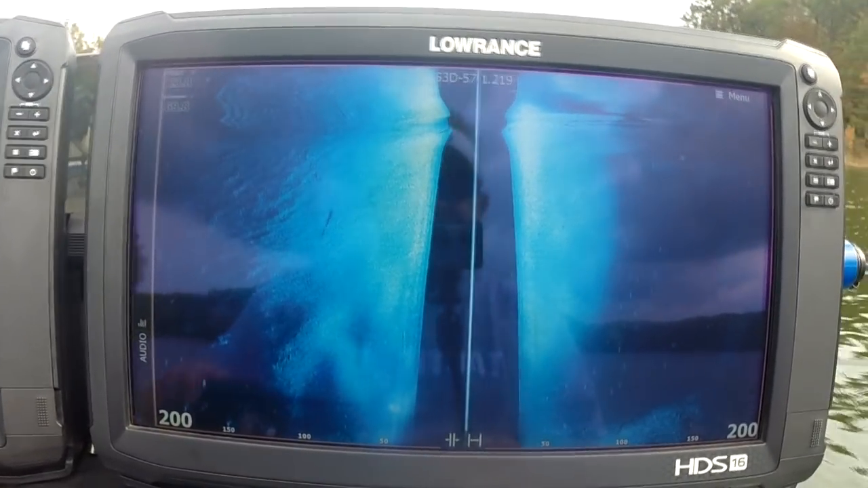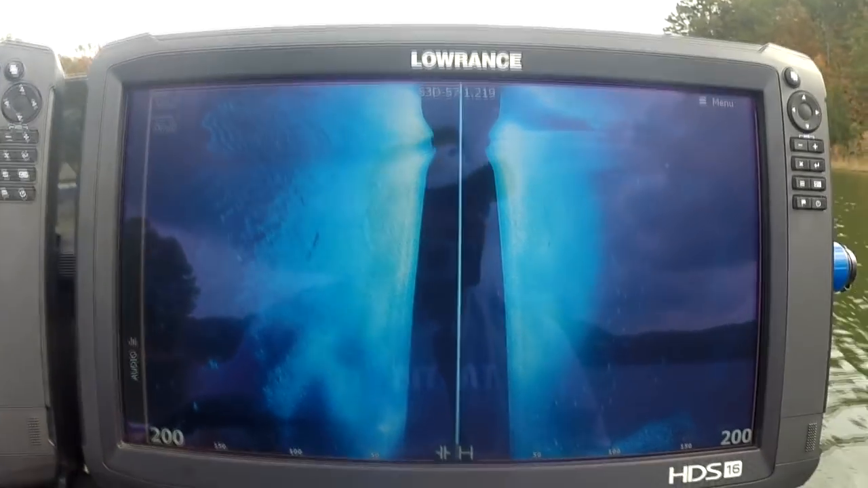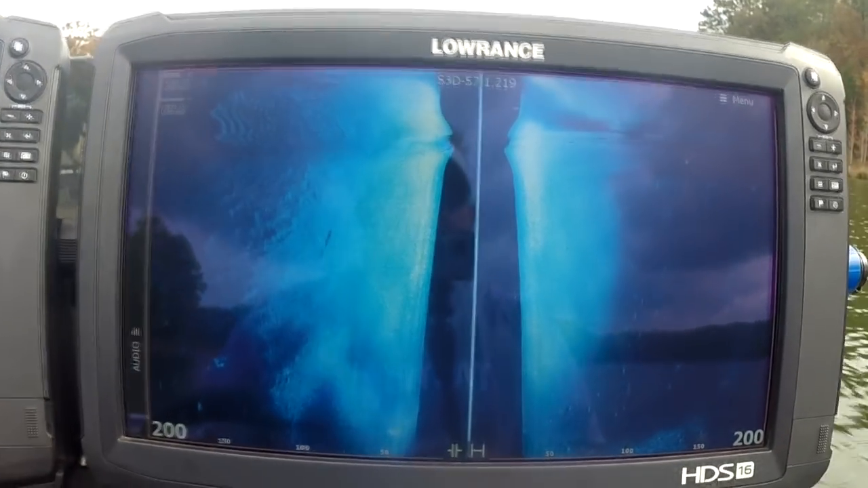Hopefully we can run across something as far as laydowns or anything else. If we want to take a look at it, we can actually measure it. We can see what's going on. So right now I'm scanning 200 feet each way, and I'm still not really hitting the bank. So I'm going to scan out just a little bit more.